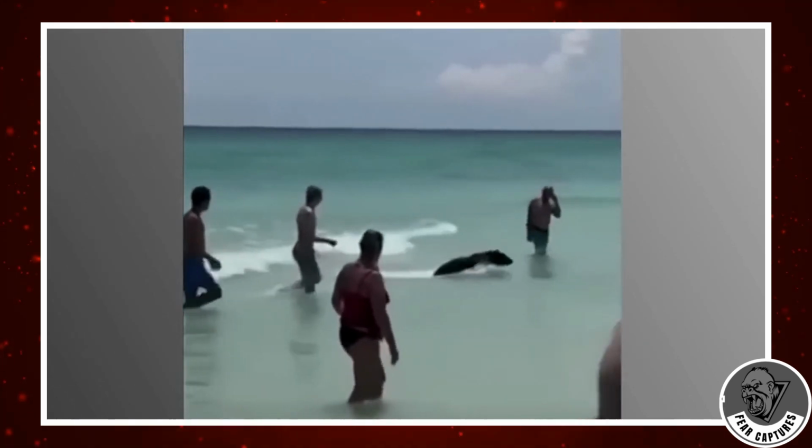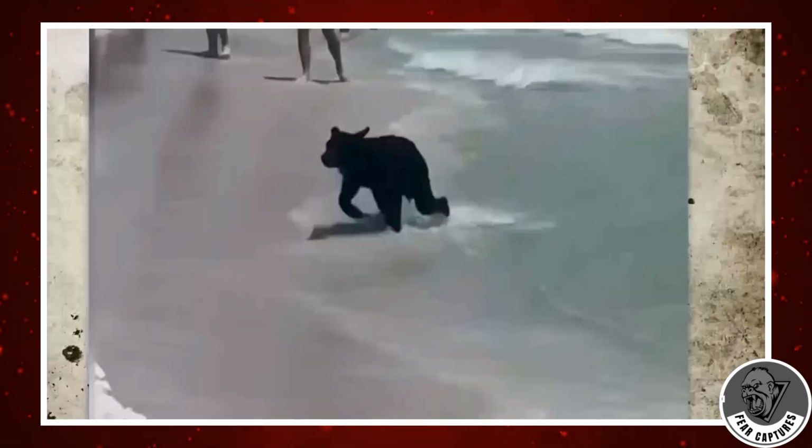However, if you think about it, Florida has black bear colonies. They are widespread throughout the state. It might not be as shocking after all, but it is still a sight, a memory for those who witnessed it, and a tale to be told.